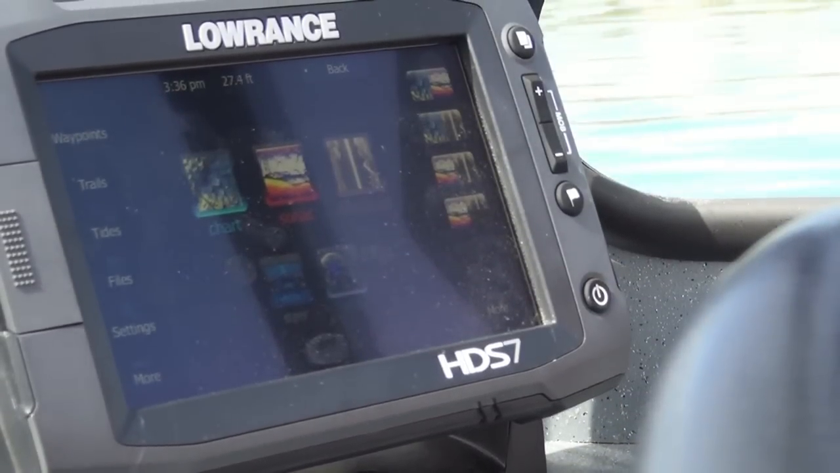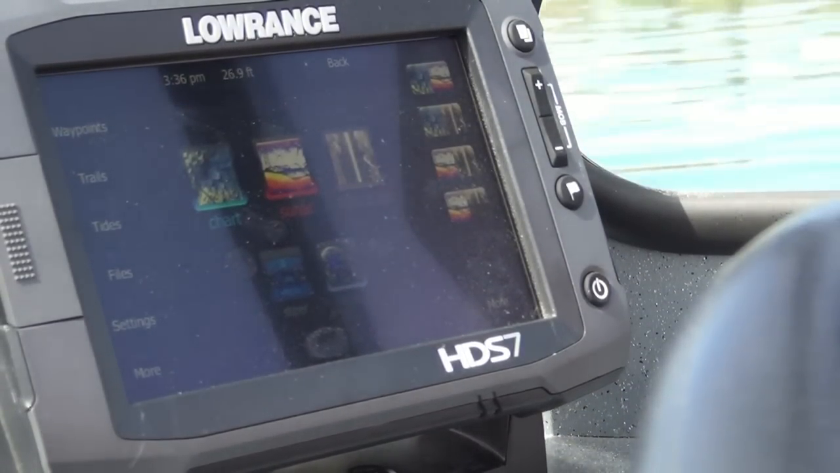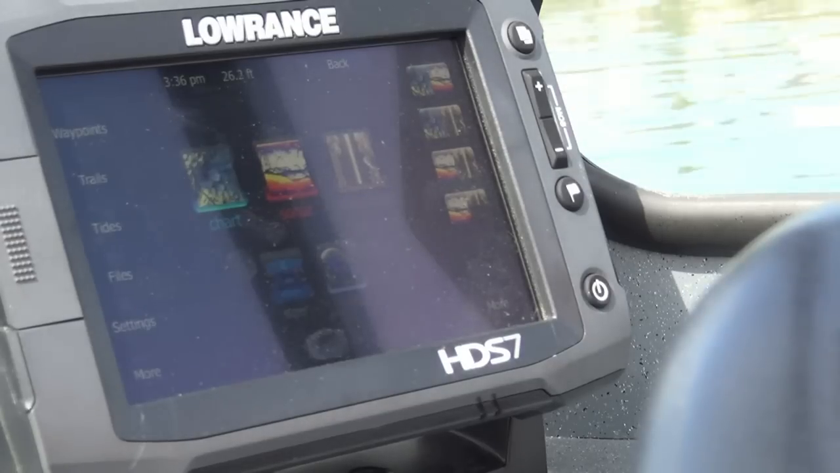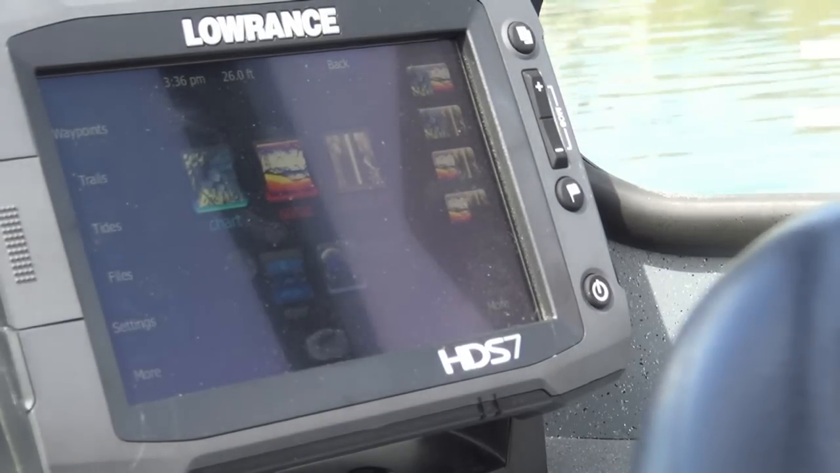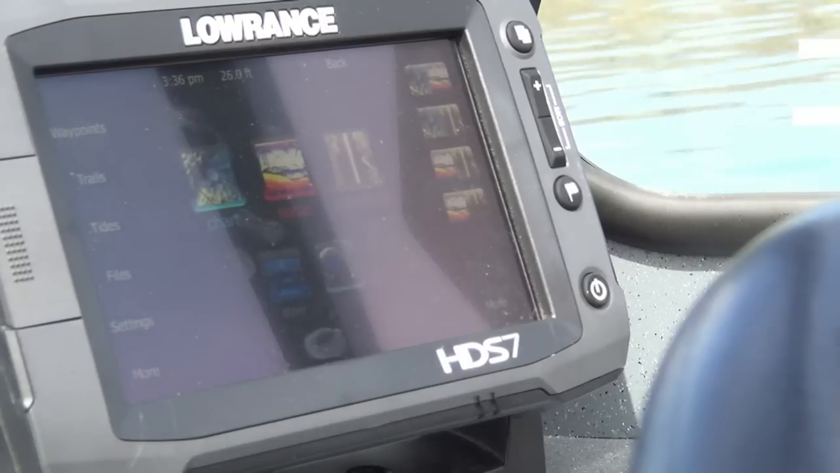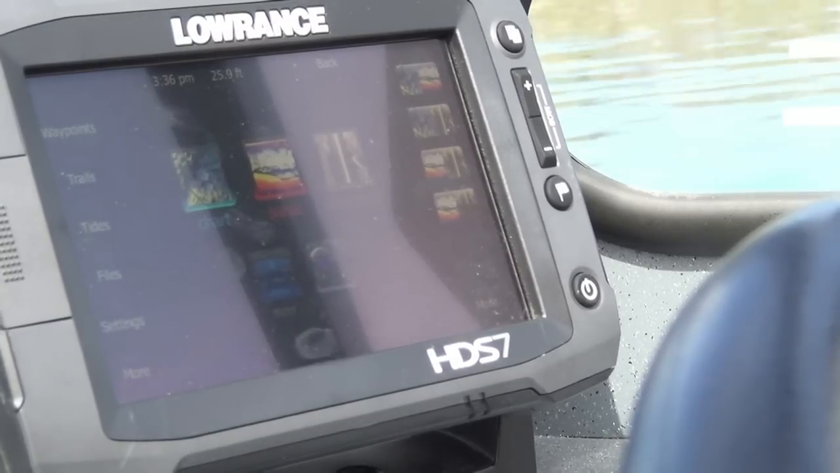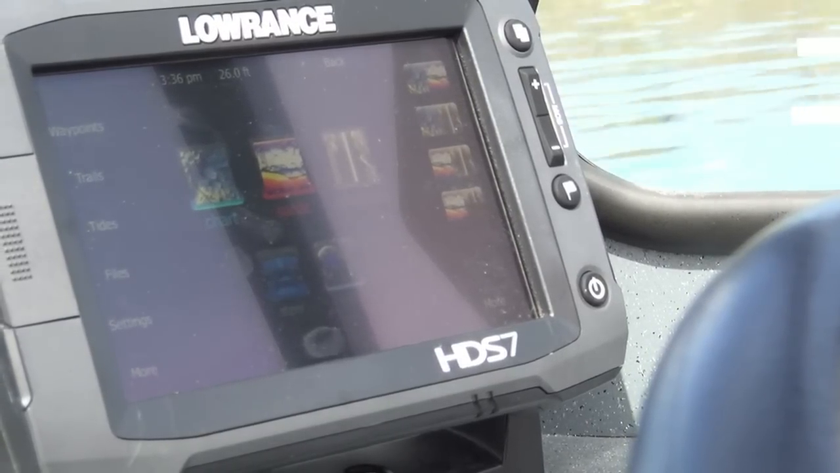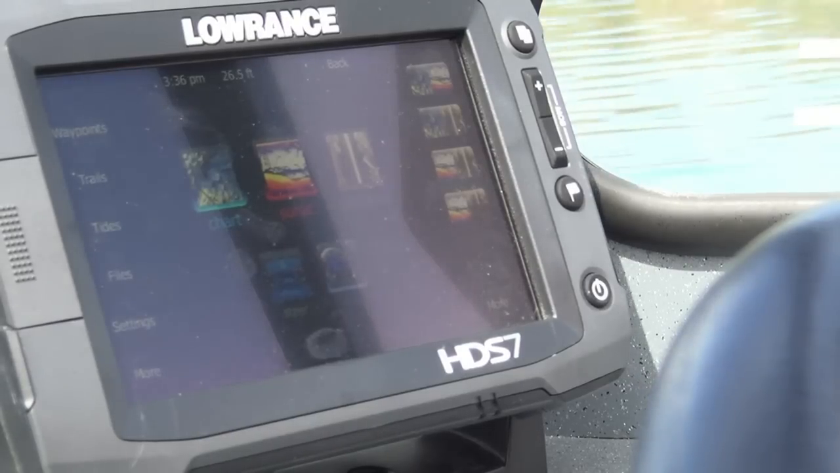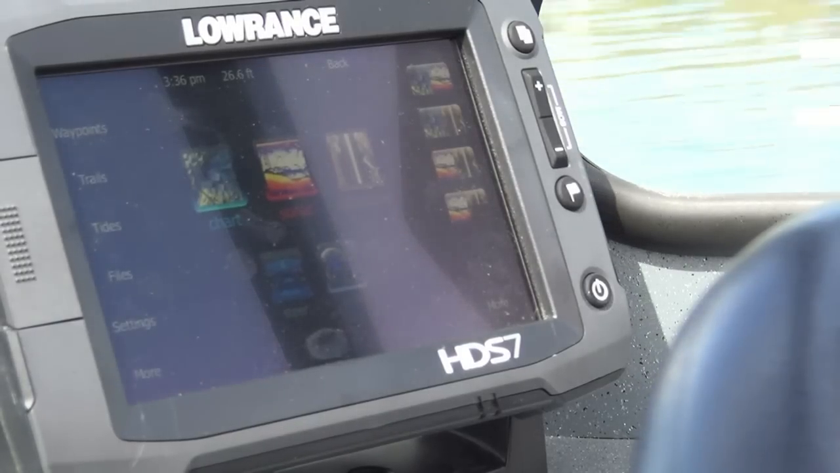Today I'm on the Columbia River, just south of Wenatchee, and the reason I'm out here floating around today is I'm with Bill Lemke, who some of you may know as the tackle buyer at Hooked on Toys in Wenatchee, and I have got the new Lowrance HDS7 unit on my new Kingfisher boat. Bill Lemke also just acquired the same unit.